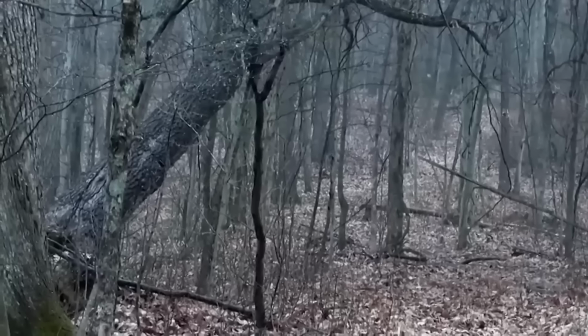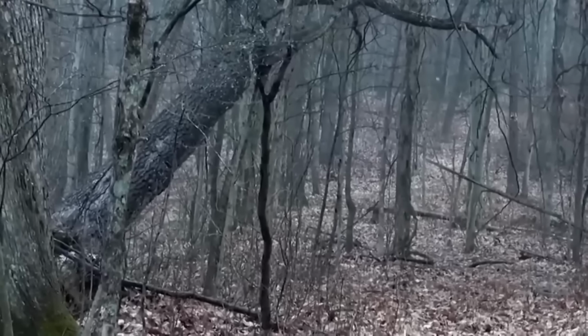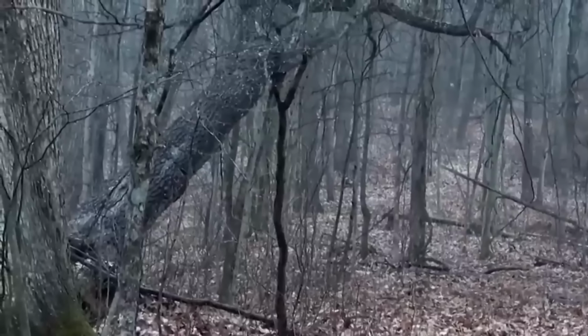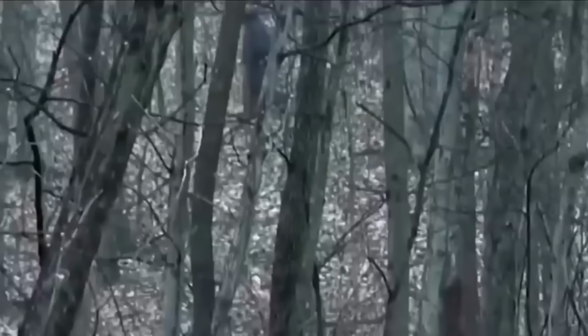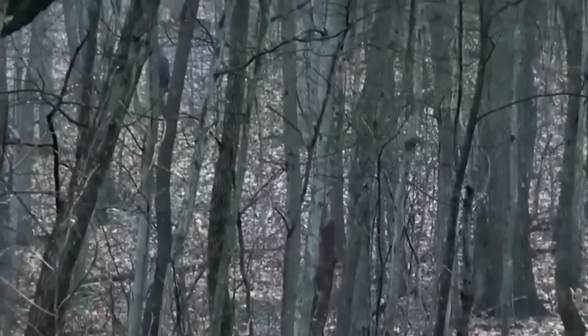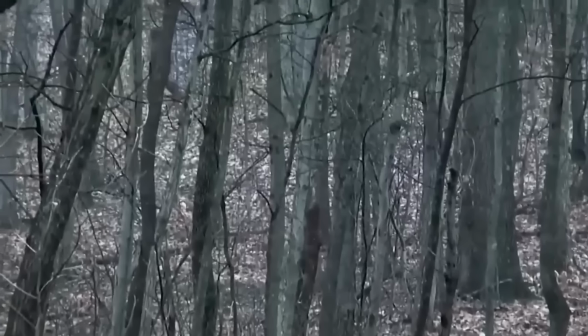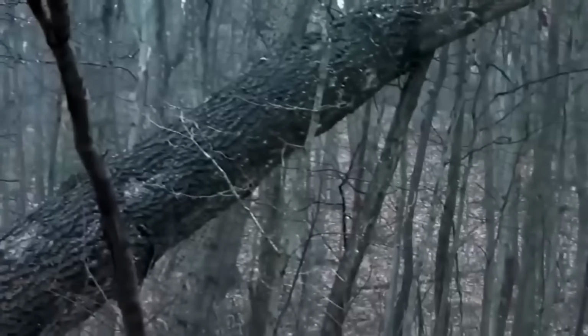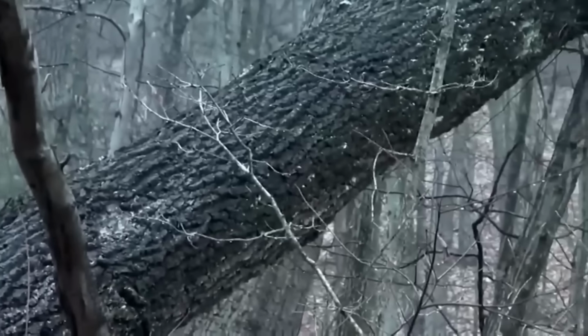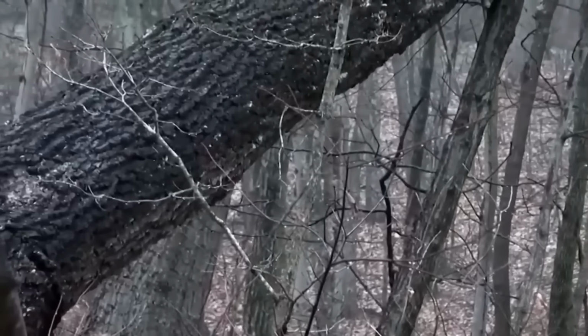In a winter forest, where the trees are bare and a light snow covers the ground, a man captures a curious sight on his camera. He spots a large black and hairy creature walking on two legs through the trees. It closely resembles what many would describe as Bigfoot. As he tries to zoom in for a clearer view, the creature briefly disappears from the frame. But he soon spots it again, moving amongst the trees.